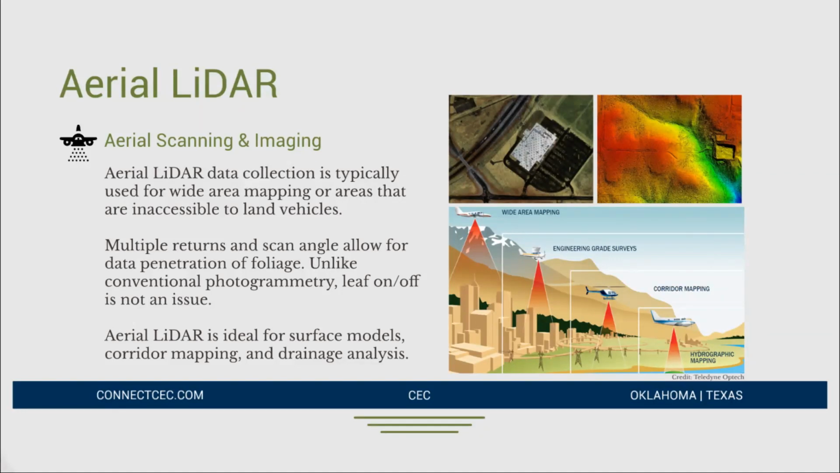And so in the conventional photogrammetric data acquisition world, it's usually a good idea to fly in the wintertime in what they would call leaf-off conditions, so that you're minimizing as much vegetation as possible. But aerial LiDAR is not affected by that. You can fly 365 days a year. We are getting really good bare earth models from aerial LiDAR data collection, and that's due to the splitting of the laser pulses where we are penetrating that vegetation.